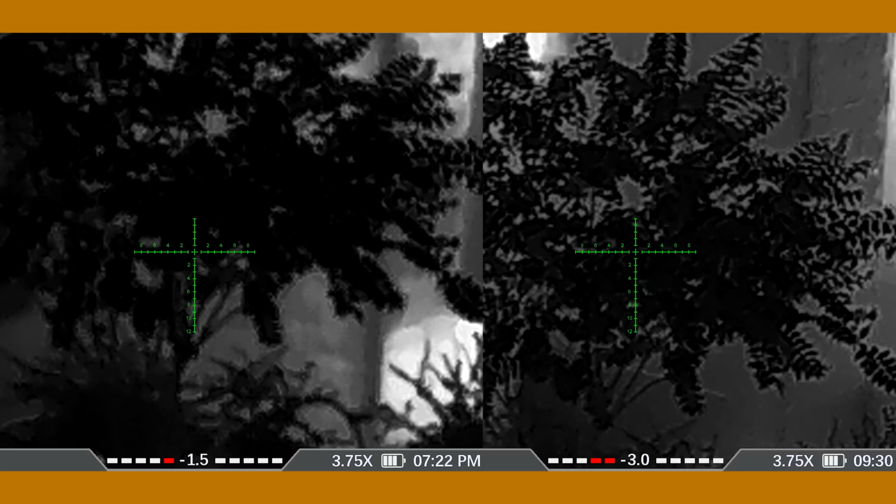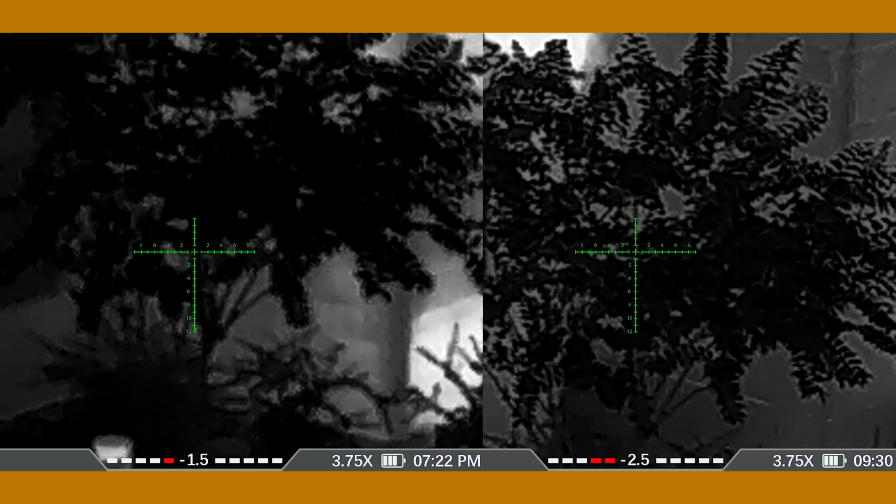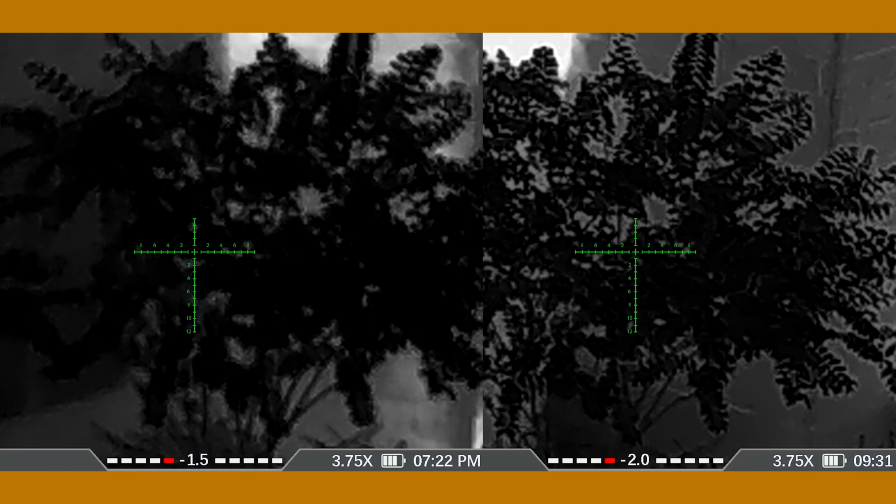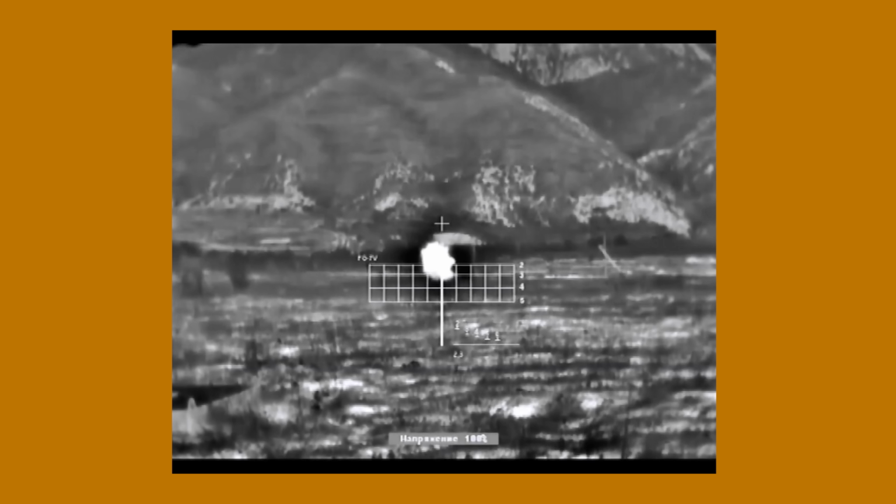So for example, what you're seeing here are two shots from the same location. One is at night and the other is during the day. Just ignore the timestamp, I don't know how to change that. Thermals can also be used in areas of zero ambient light, which is very, very, very useful. Night vision, as cool and useful as it is, still needs some light in order to work.